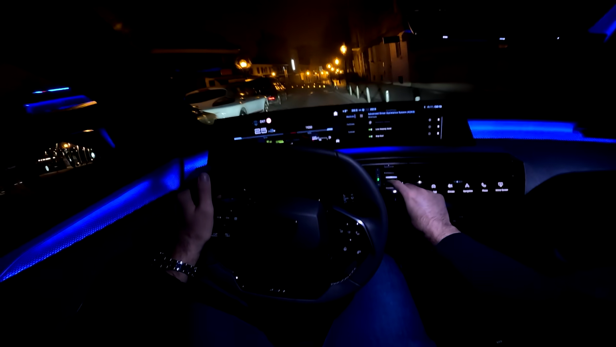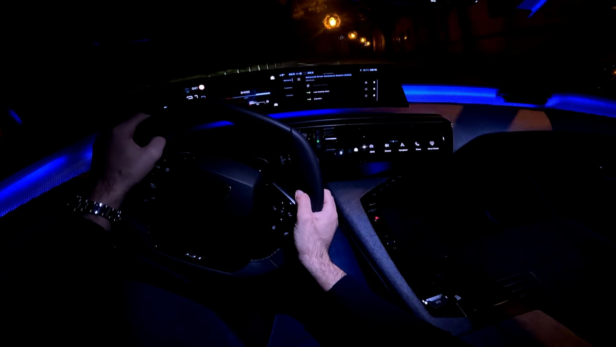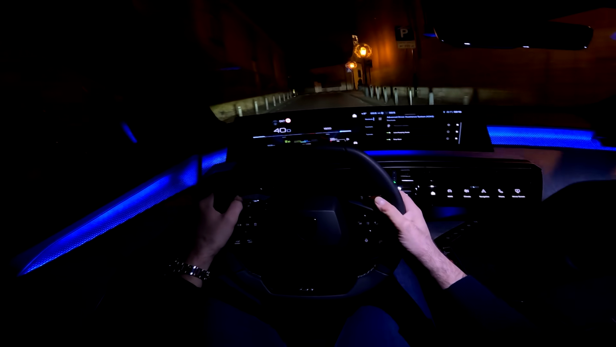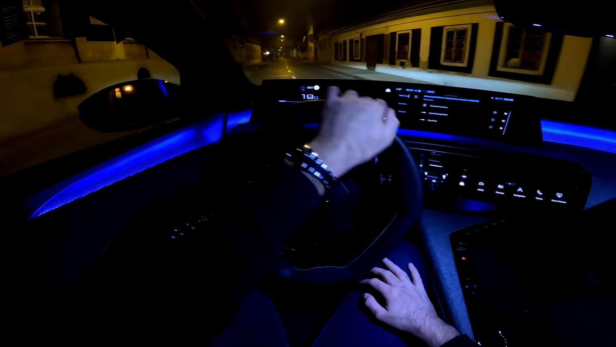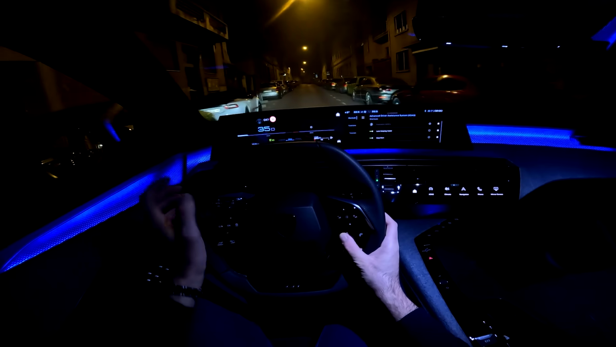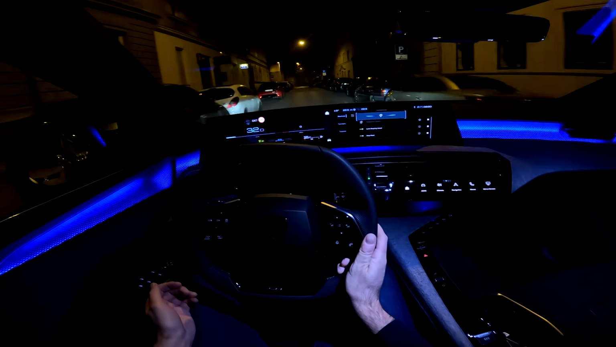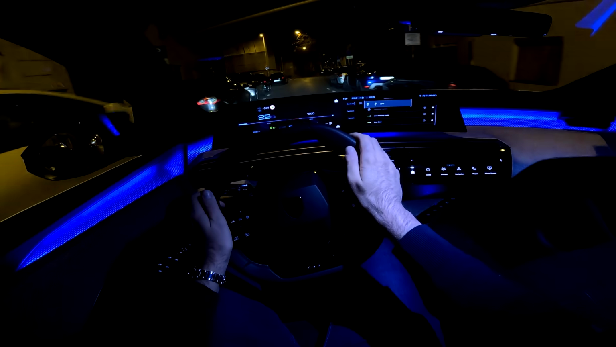But now actually you press it again and then you go back to drive. You can also use the voice assist, for example, to change the temperature. Change temperature to 23 degrees. There we go.